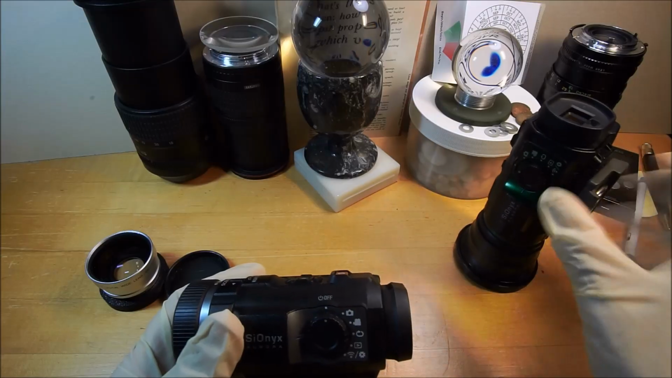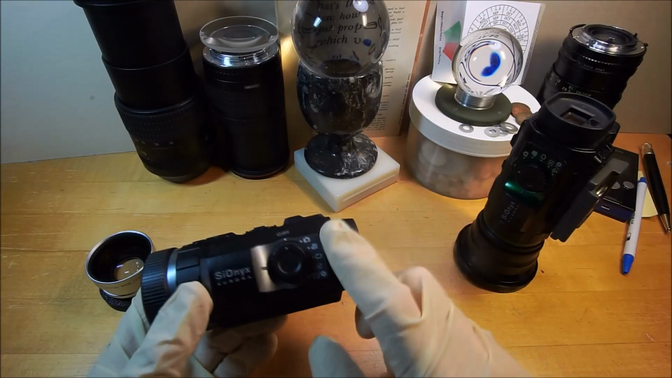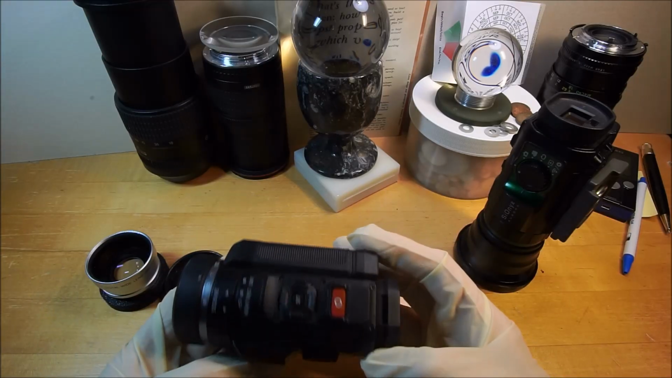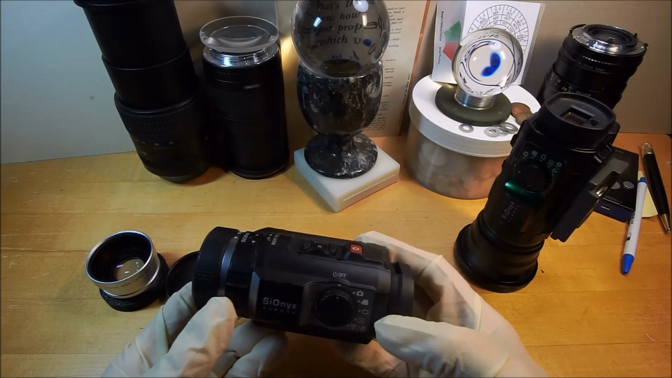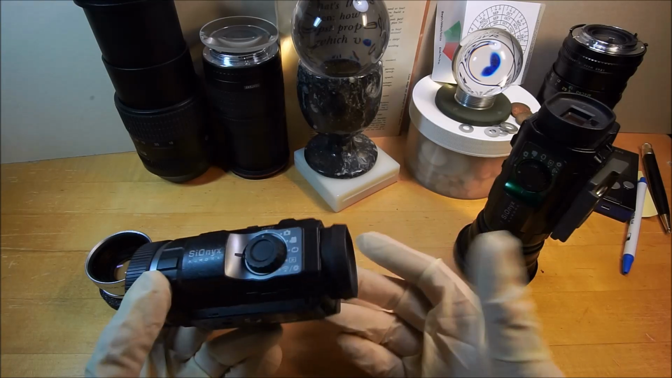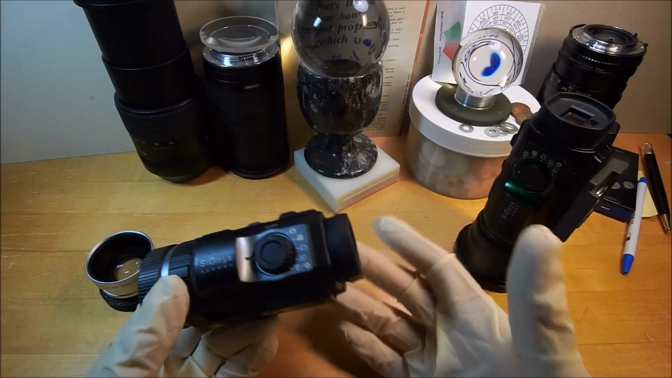They have a white version, which was a lot cheaper because, believe it or not, this is waterproof to like 5 feet. It's shock resistant. You can mount it on a shotgun or some sort of rifle, and you could shoot all day with it, and it's shock resistant to that extent. How about that? But I didn't buy it for that.